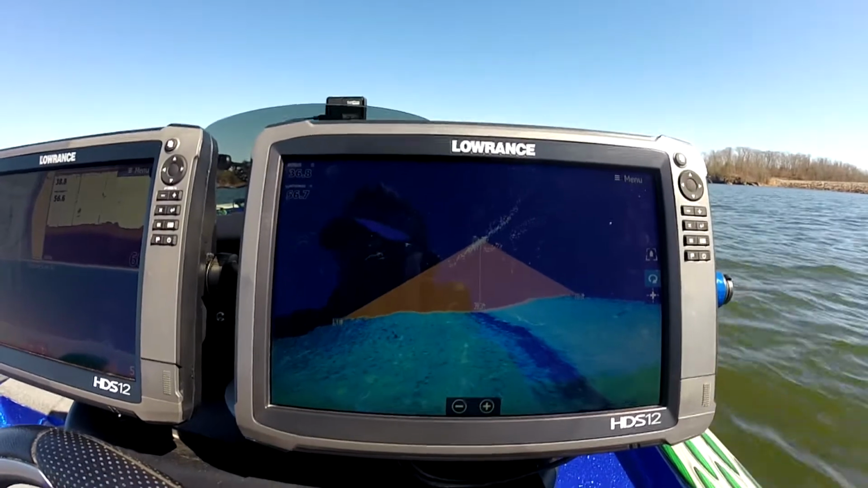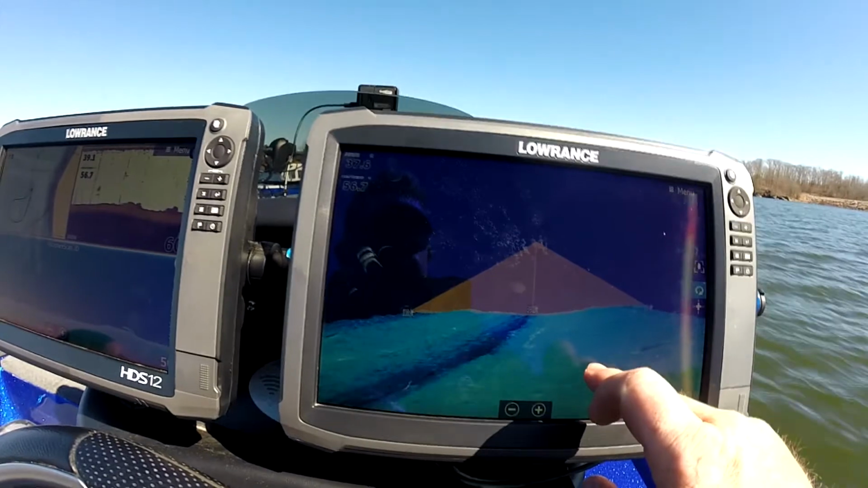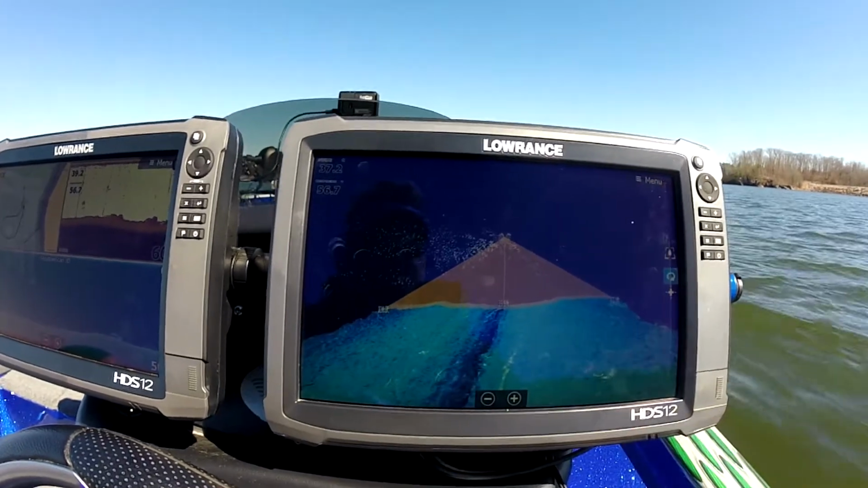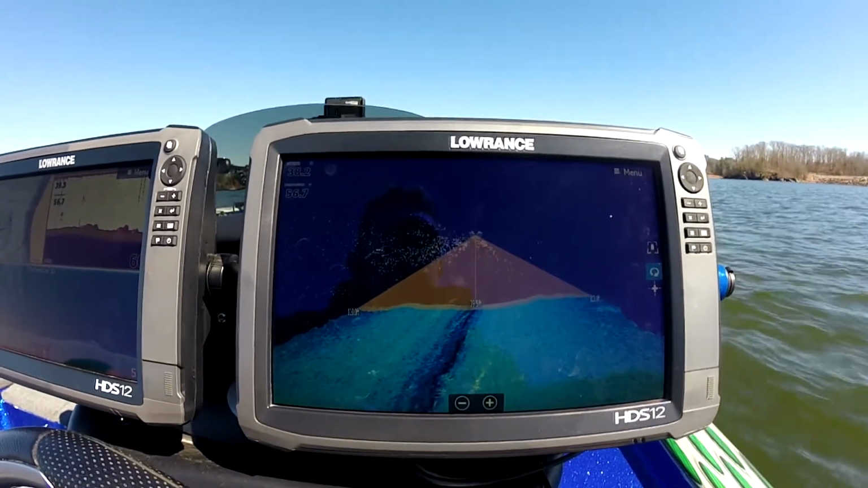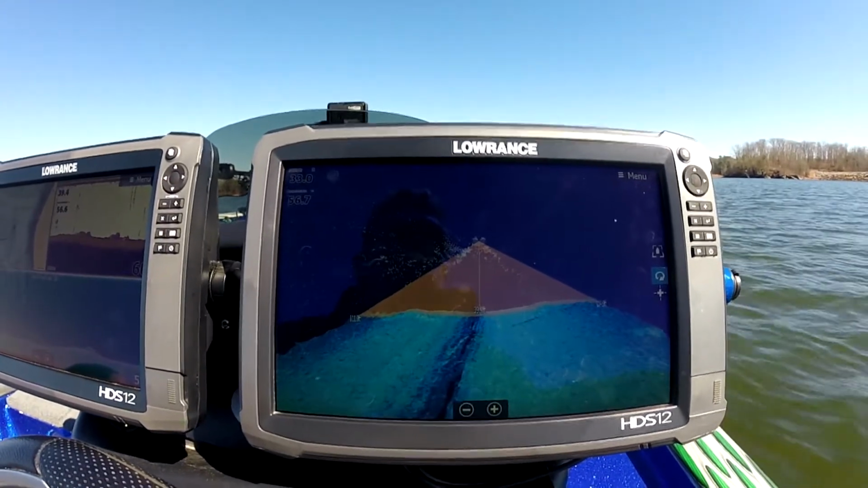My carbon units have not got here yet. They're on order. Excited to get those guys and play with them and play with all the differences and everything that we've got.